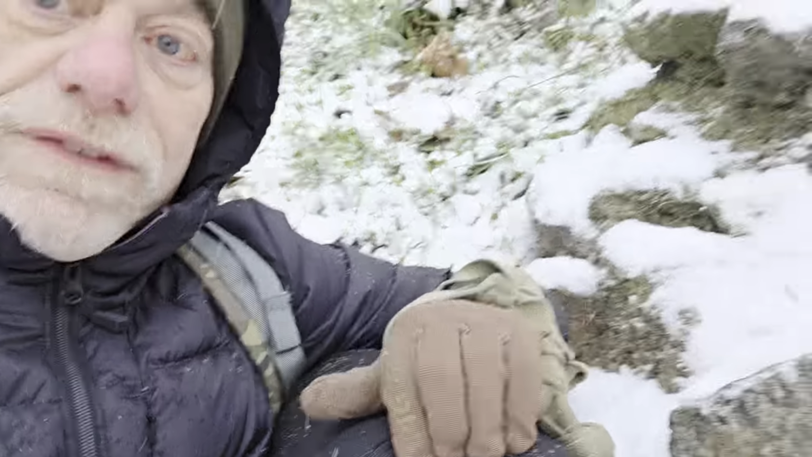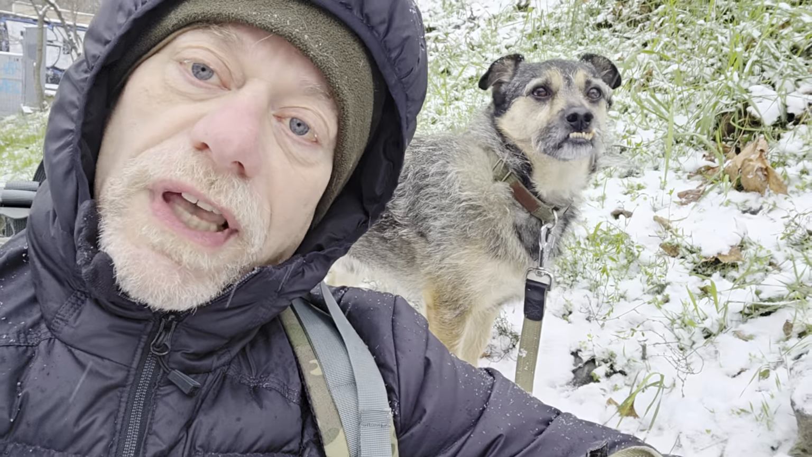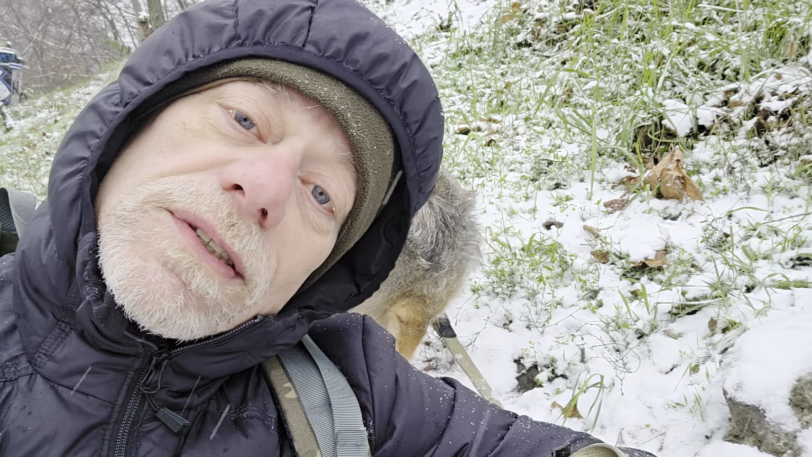So we have these wonderful winter camouflage ponchos that have recently become available, and this is the first one we'll be delivering. So Slava Ukraini, God bless America.